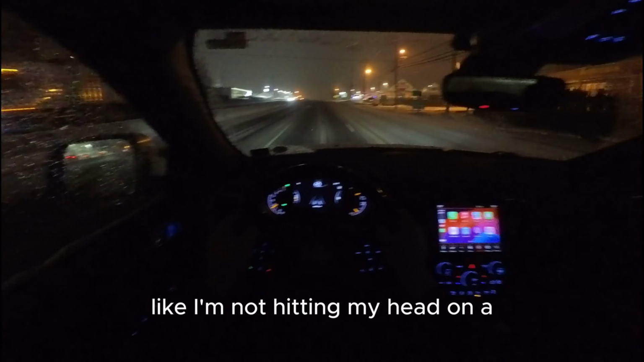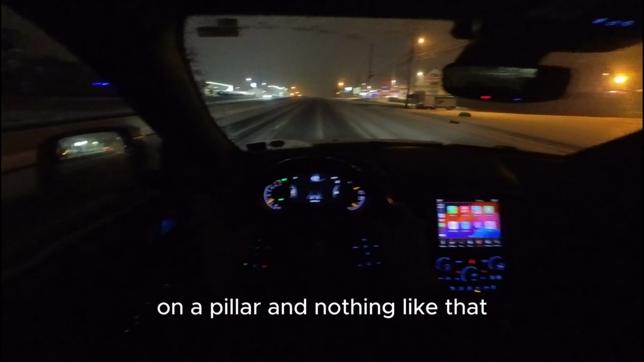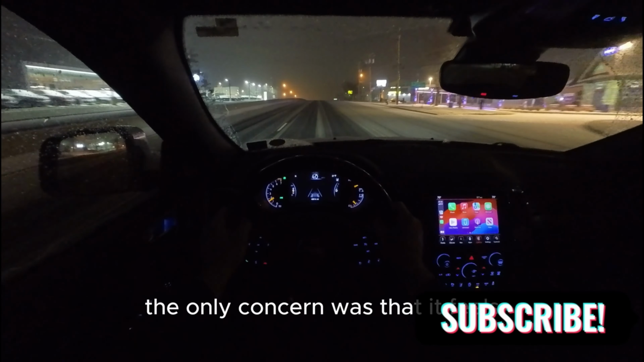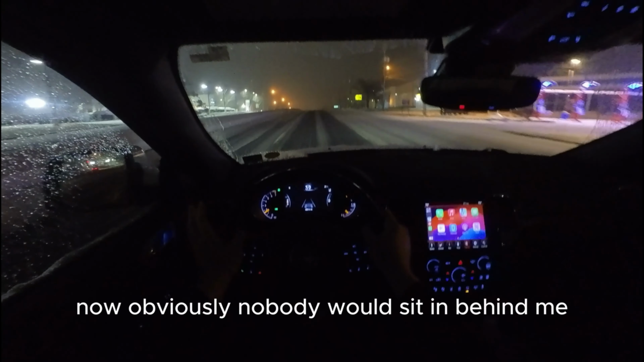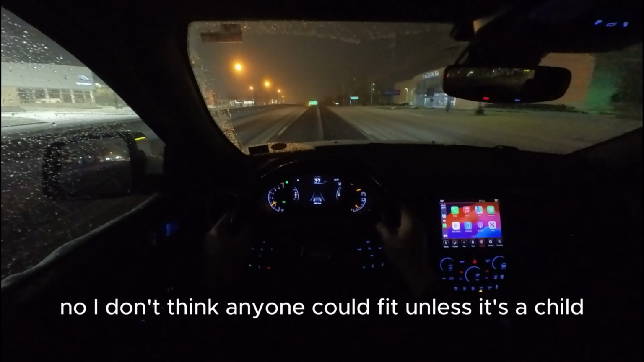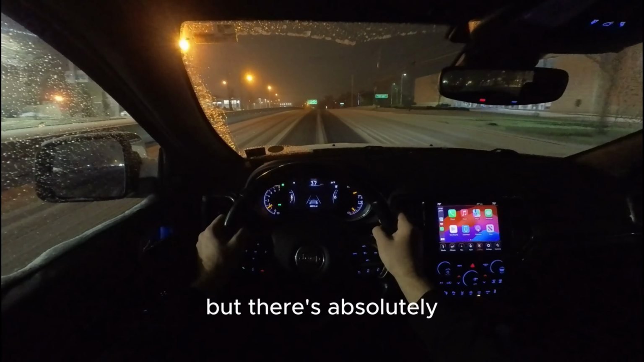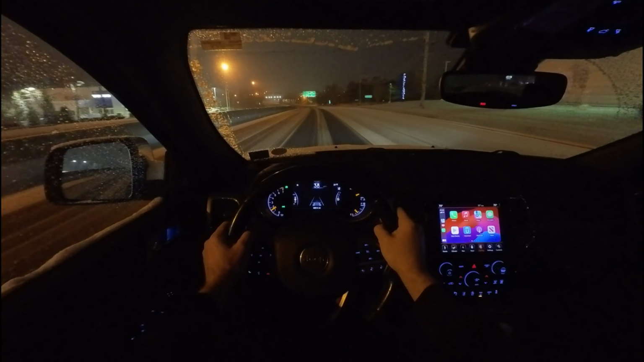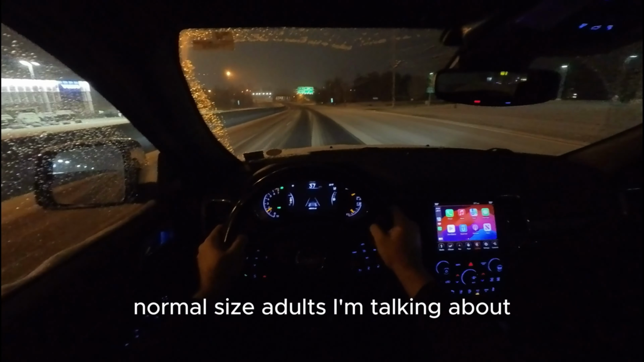Like, I'm not hitting my head on a pillar, nothing like that. It just, like I said, the only concern was that it feels narrow. Obviously, nobody would sit behind me. No, I don't think anyone could fit unless it's a child. But there's absolutely no chance an adult will be able to fit behind me. Normal size adult I'm talking about.